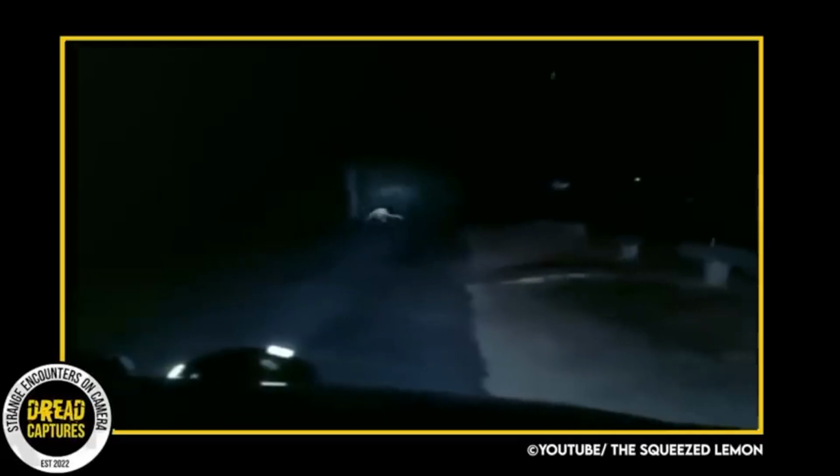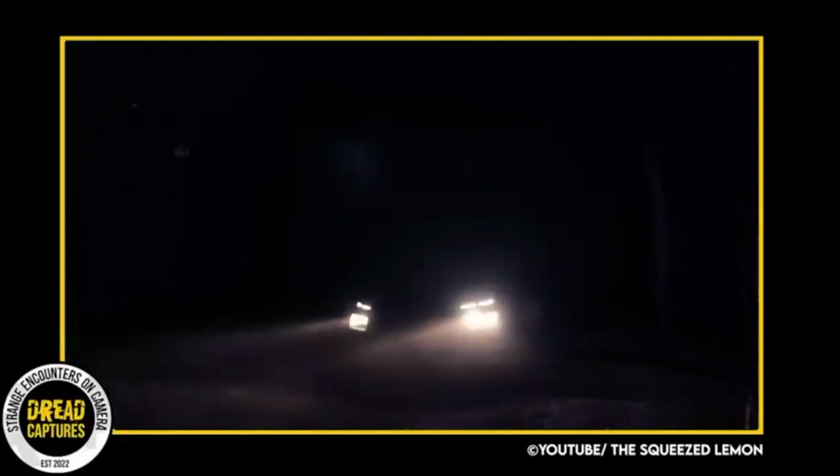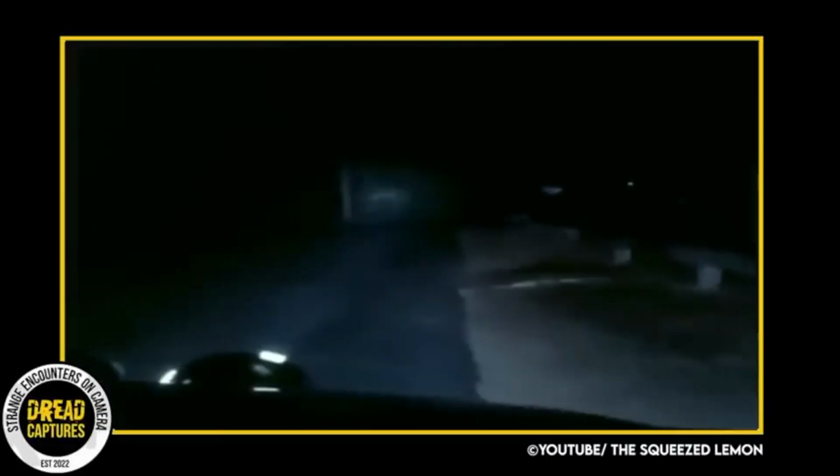Almost 4 years ago, an Australian man was driving through a deserted forest at night when he noticed something strange run in front of his car. Initially thinking it might be an animal, he stopped. He didn't want to hit it.